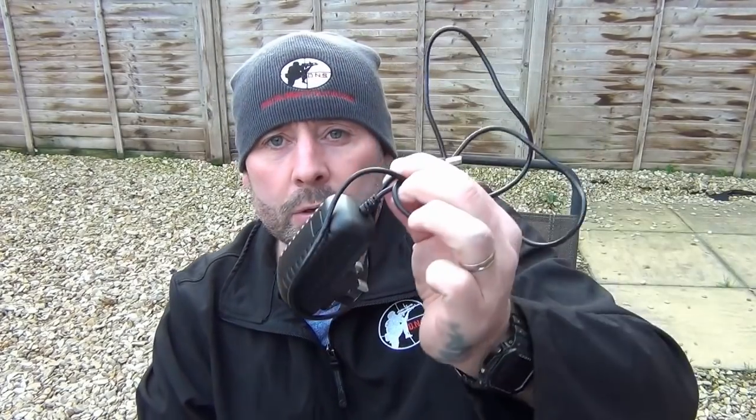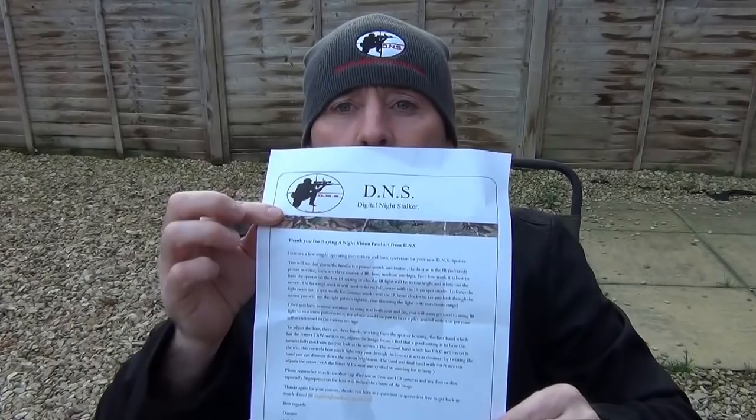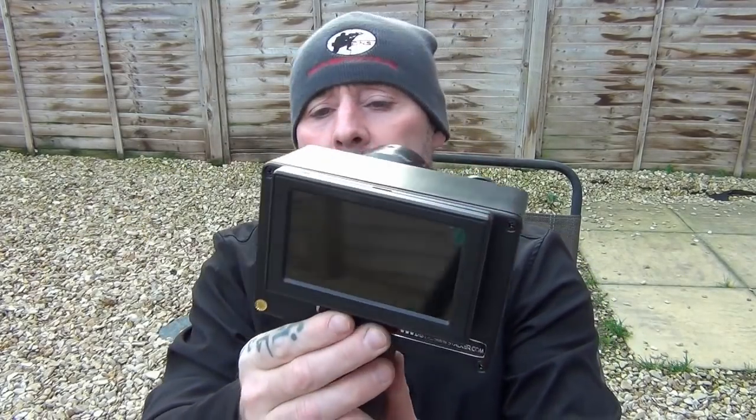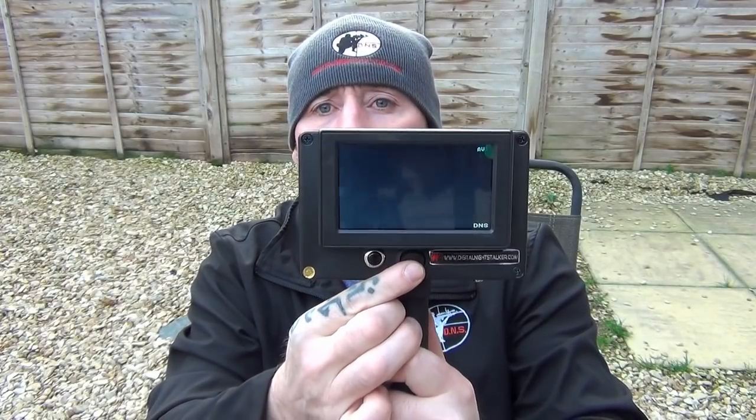In the packet also comes the charger, and a set of instructions here from Damien and from Digital Night Stalker explaining how to use the equipment. To be fair, I'm quite fey with spotters, so I didn't read the instructions, and I went straight to the unit and worked it out straight away. Really good. I'll show you how to turn it on. Obviously just the button, as I said. Turn it on like so, and it comes on.